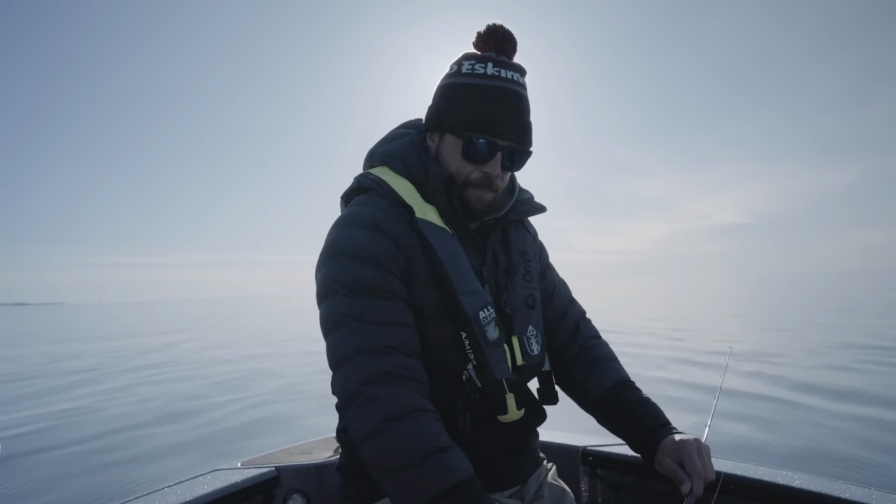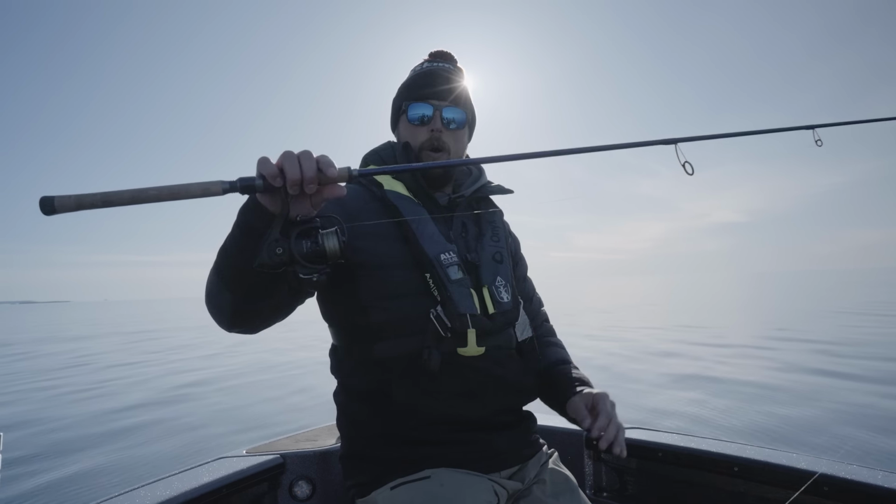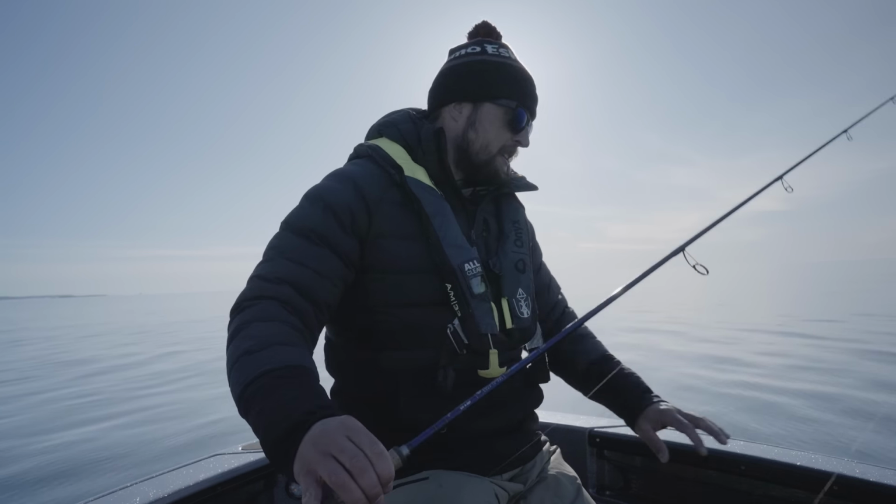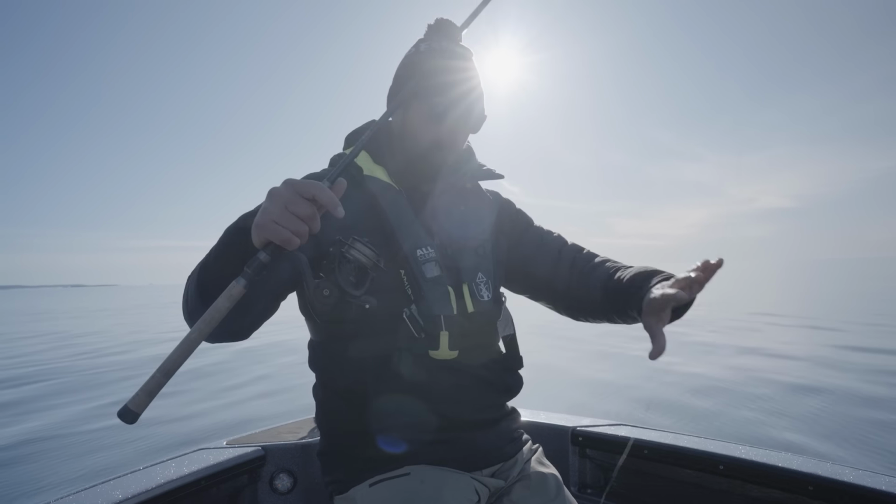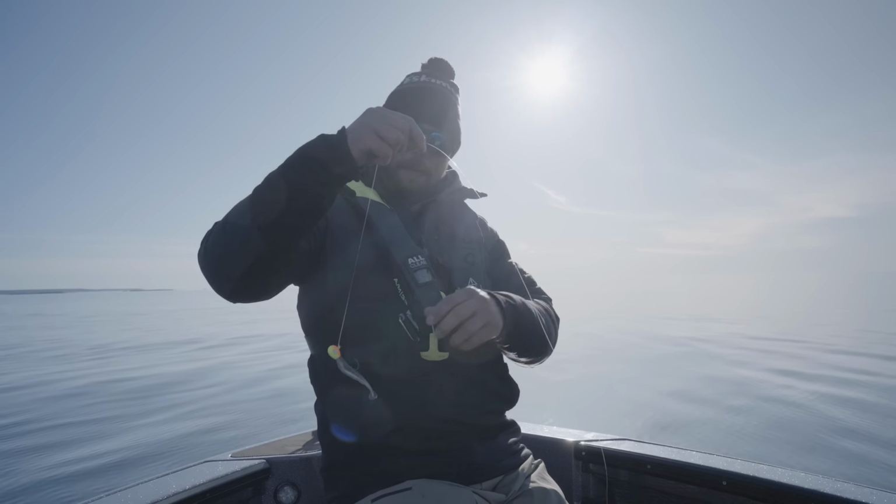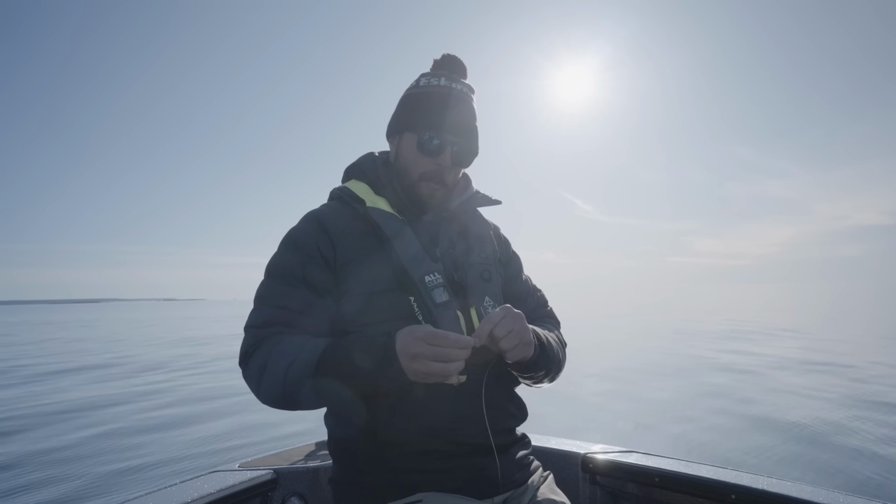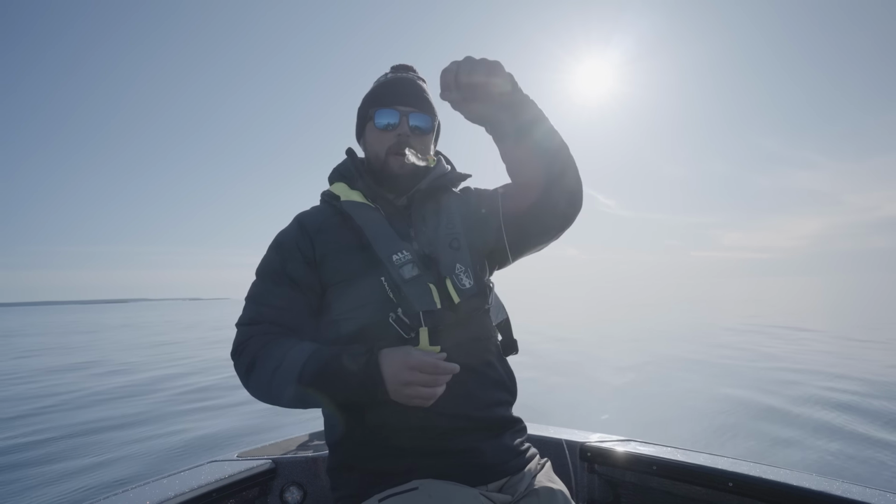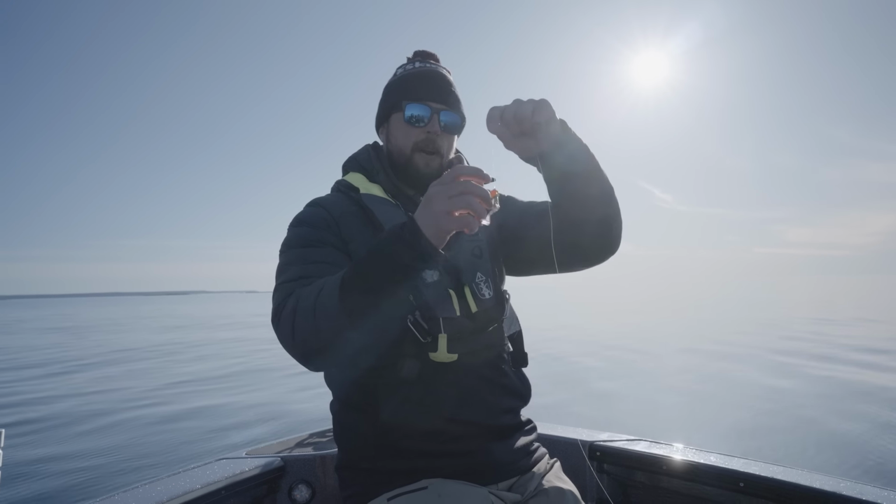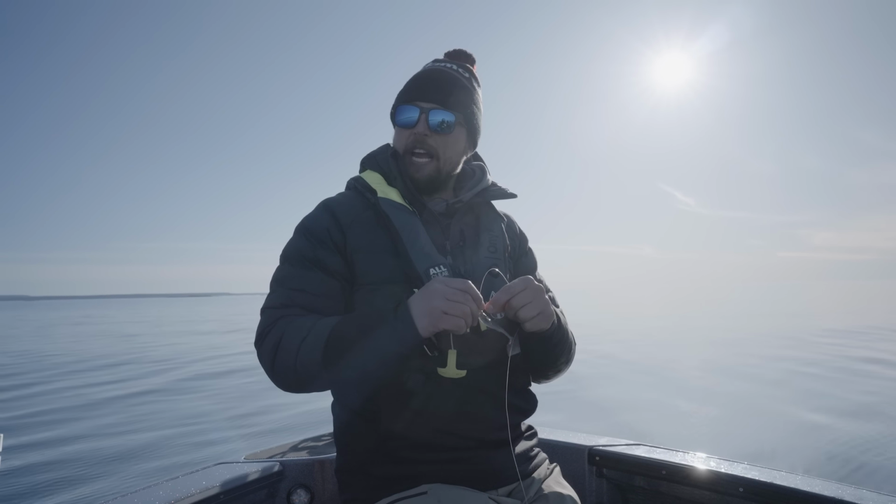Lightweight gear. This actually is one of my St. Croix walleye rods. This is the Rip and Wrap rod from St. Croix, 7-foot medium. We're combining that with 20-pound braid down to a 17-pound fluorocarbon leader. And then, staying with that walleye style approach, this is a Northland 1-ounce jig with an Eye Candy plastic. Again, extremely lightweight. It's all about lightweight, staying as shallow as we can today.